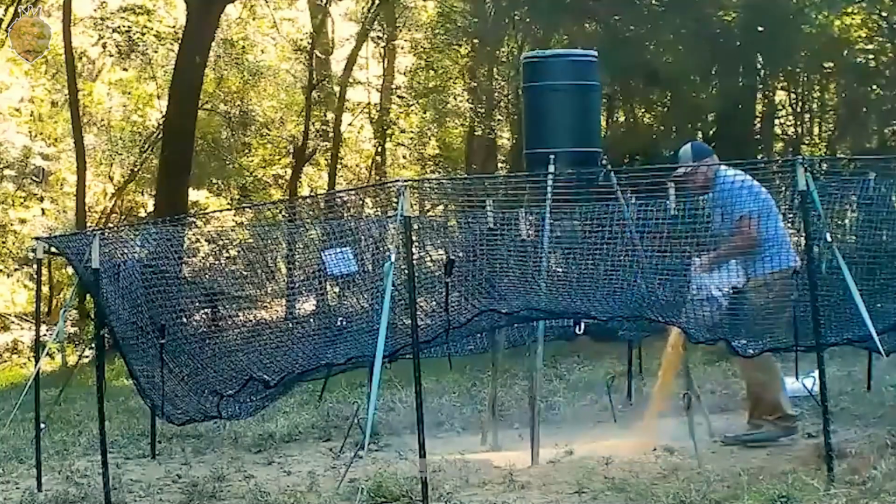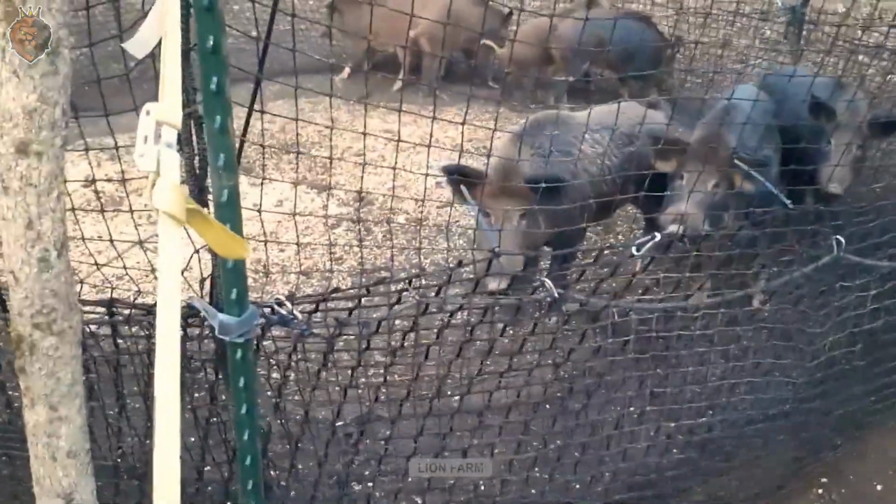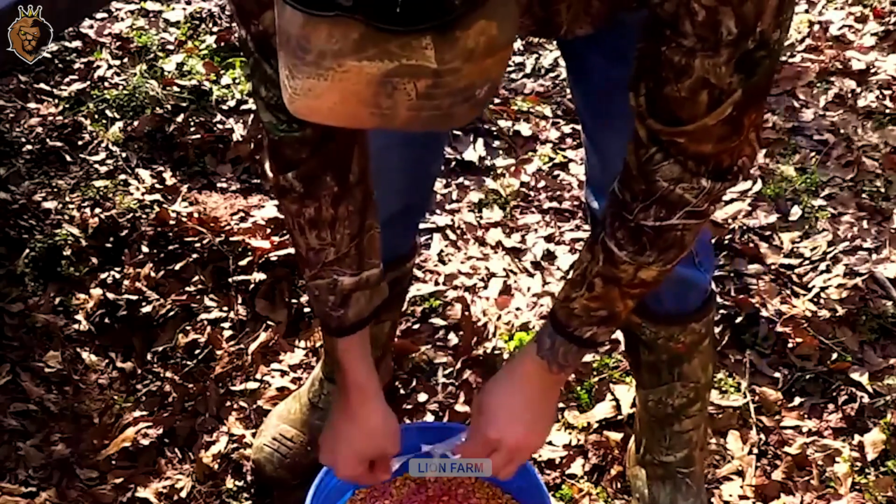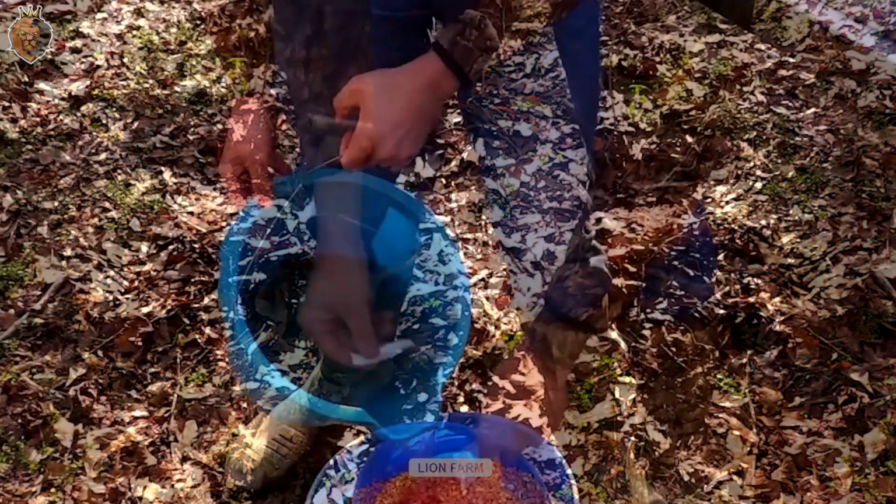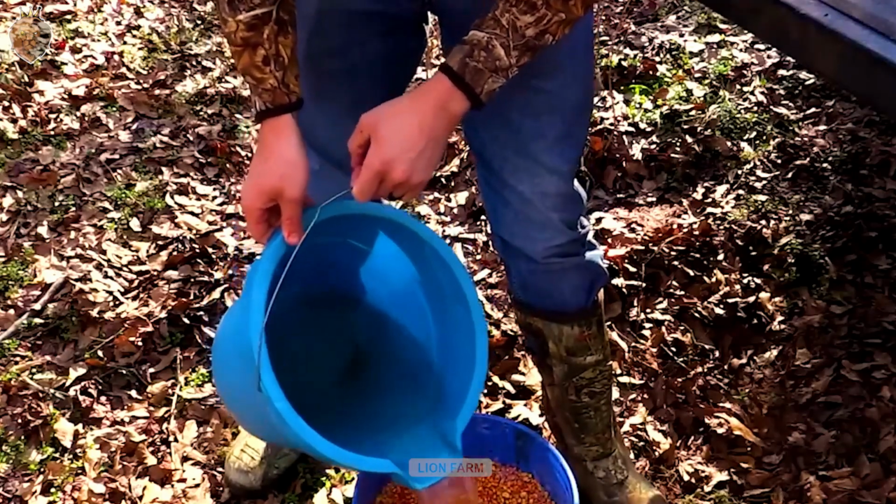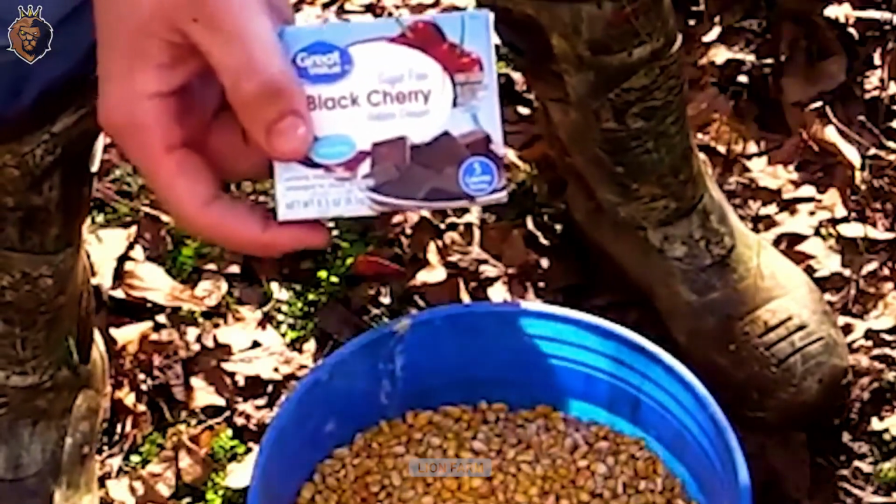To enhance effectiveness, milk or beer can be added to boost fermentation, though it is not mandatory. This method is cost-effective and improves hunting success by utilizing natural scents to lure wild boars. Additionally, it supports sustainable hunting strategies and reduces environmental impact.